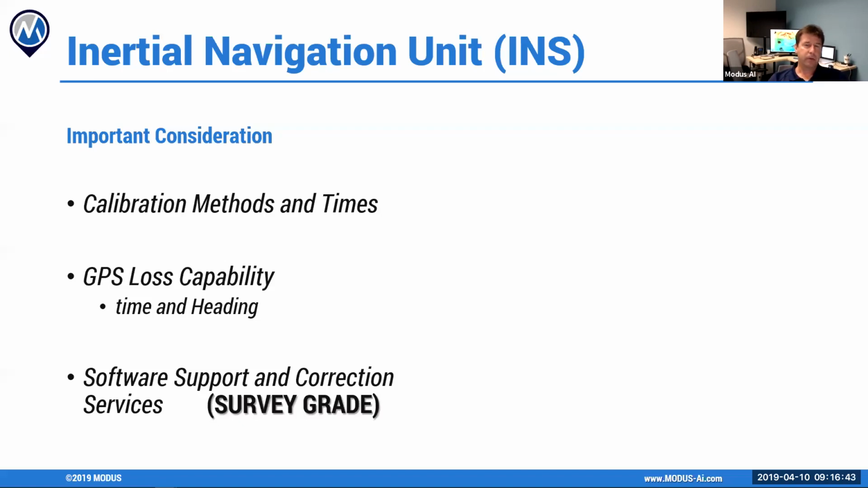Where this becomes much more important is with mobile applications where you're driving and going through, let's say, a tunnel. At that point, the IMU's ability to fill in the gaps between a GPS hit 1 second and a GPS hit 40 seconds from now may be important. So one of the things you need to consider when looking at the INS solution is, how long can you go without a GPS signal and still maintain heading? That's just a little tidbit to take a look at.